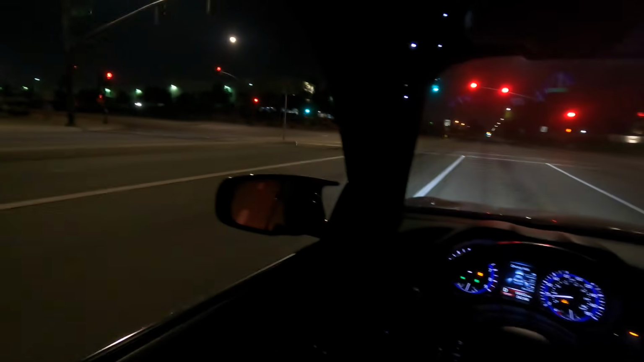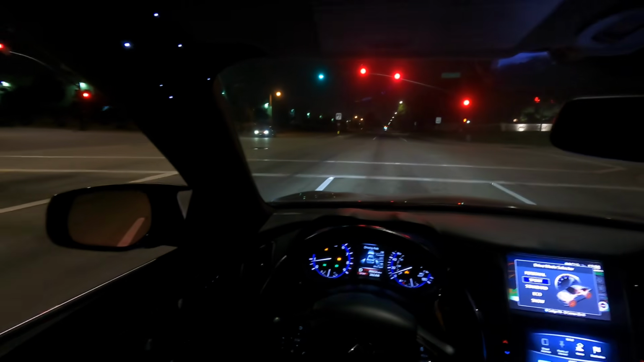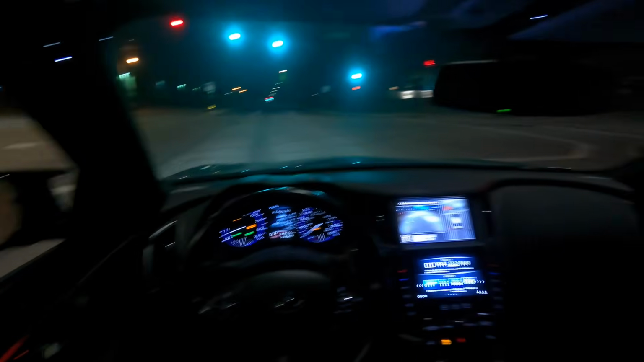Not bad for a 300 wheel horsepower boat. You guys ever be driving late at night just looking for a car to race? That's me right now. Should we slide it a little bit right here? I haven't swung this thing in a while.